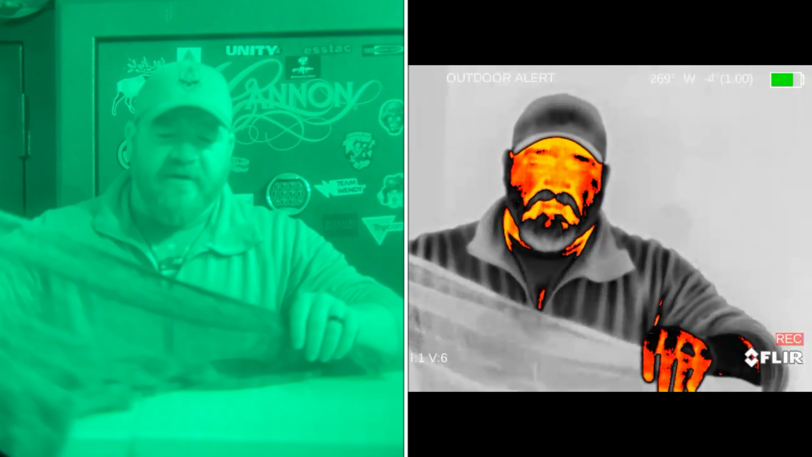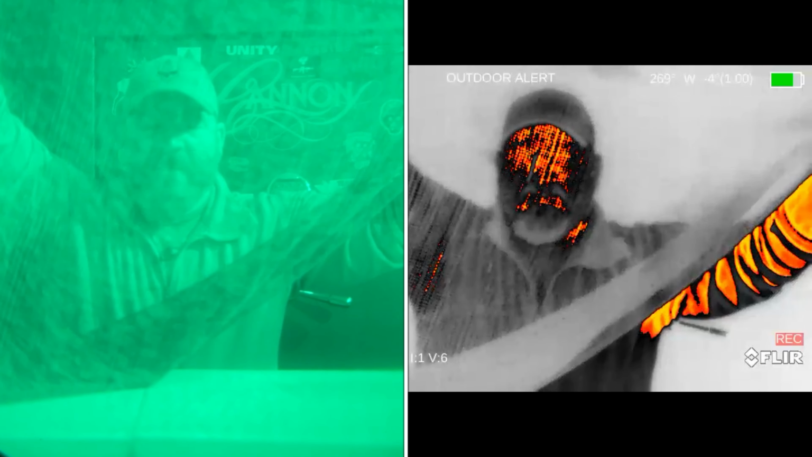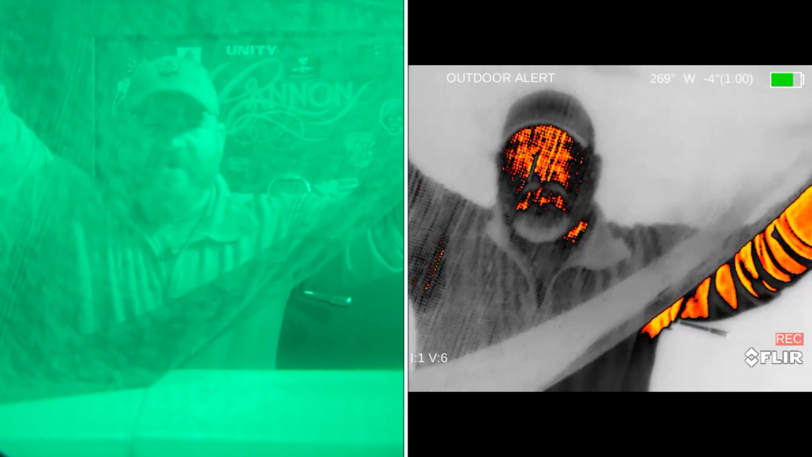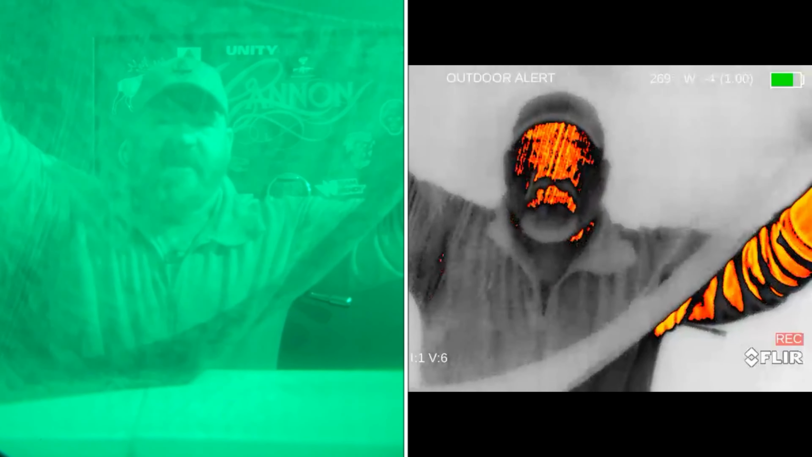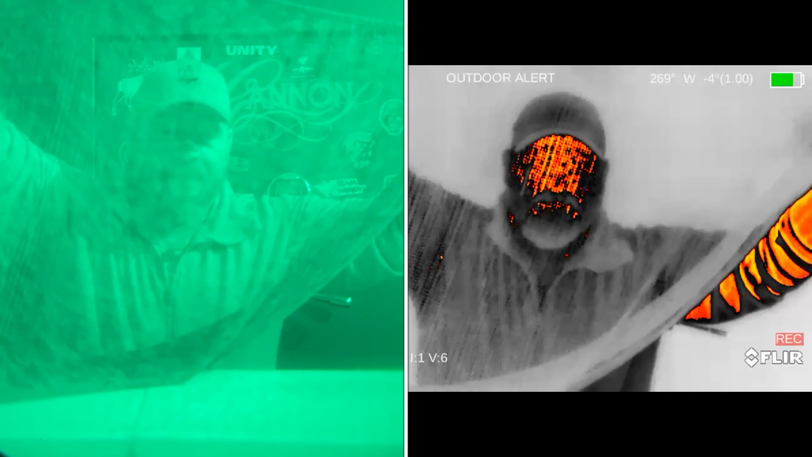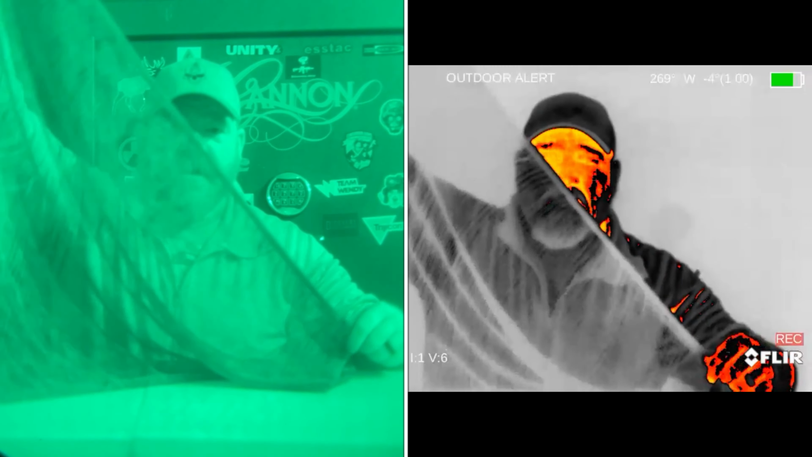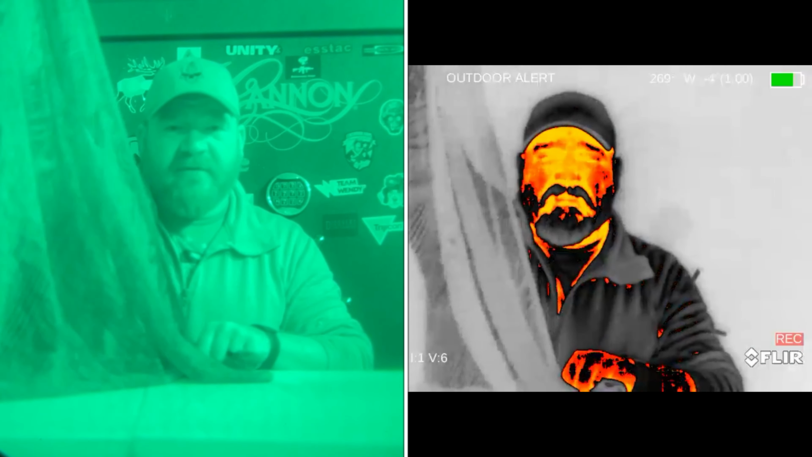So for instance, image intensifier makes it a little bit difficult to see through this. I actually have some ambient lighting on in here just for clarity of video, but you can see the thermal. It sees through every one of them little squares, and it can clearly make me out.